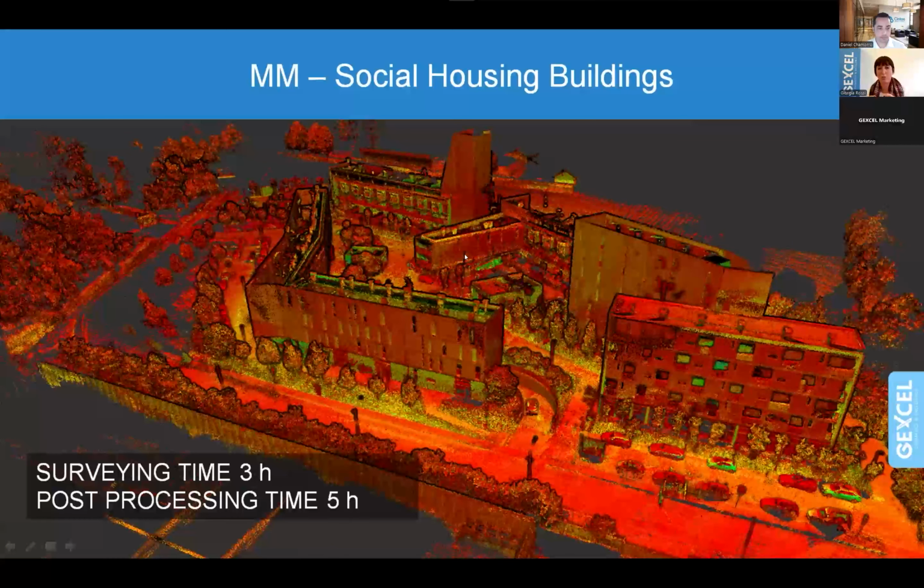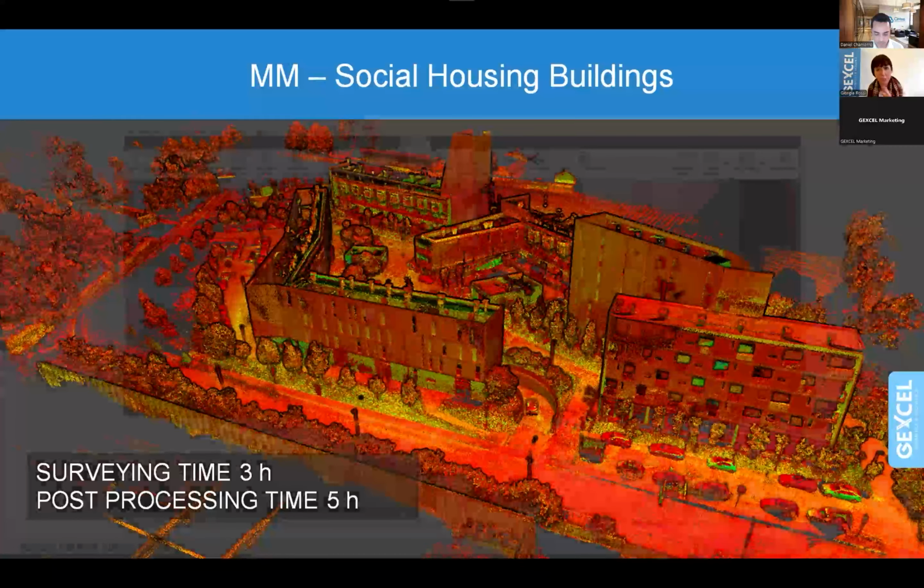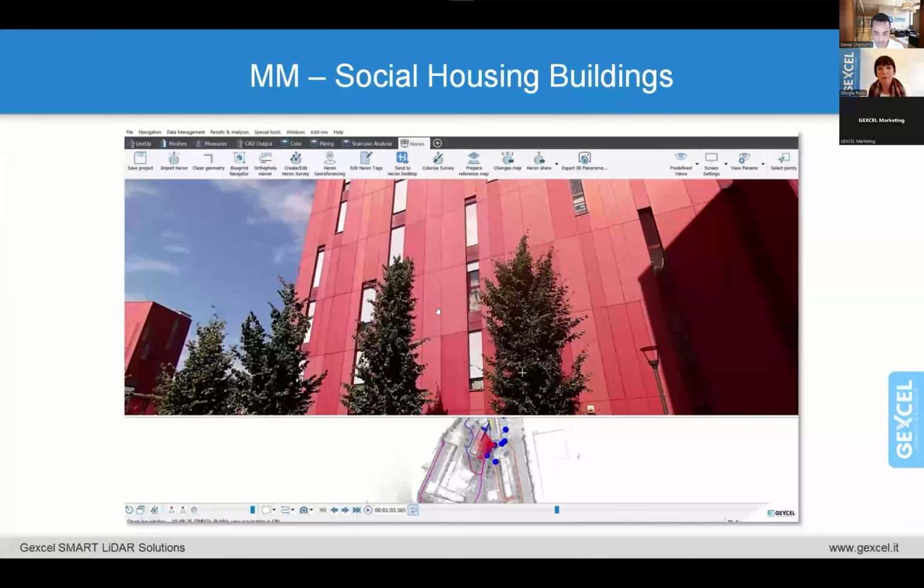And just to give you some information about the working on-site time, the area has been scanned in 3 hours, and the post-processing took around 5 hours. So we can say that more or less the time between the on-site acquisition and the post-processing is 1 to 2.